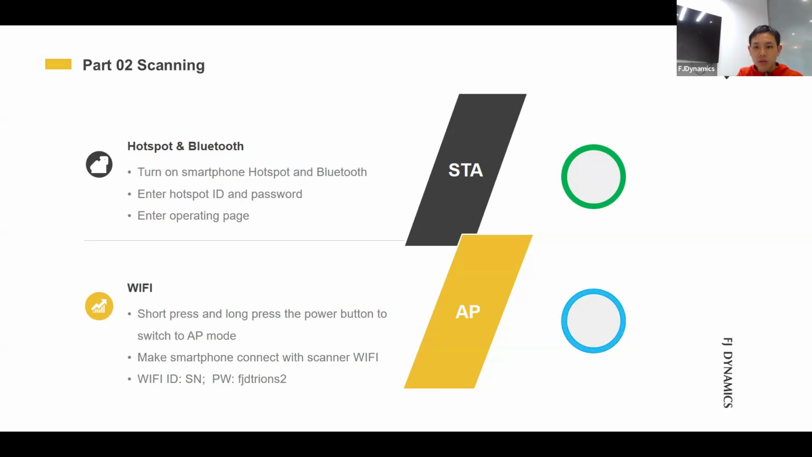However, if you want to change to Wi-Fi mode, which is also called the AP mode, you can do it by short pressing and long pressing the power button. When the power button is blinking blue, it means your mobile phone can search its Wi-Fi. The Wi-Fi ID is the serial number of S2 and the password is FJD Trion S2, no caps.